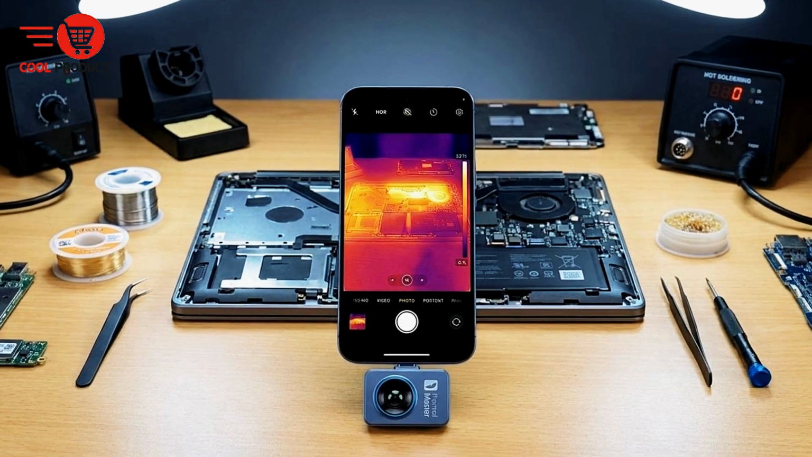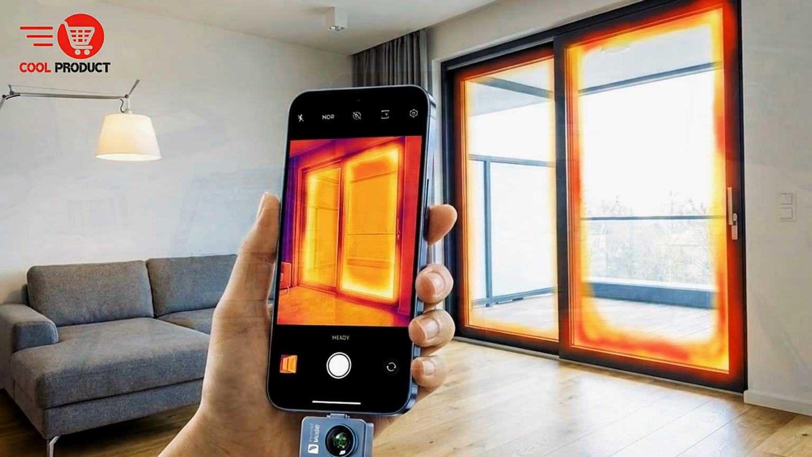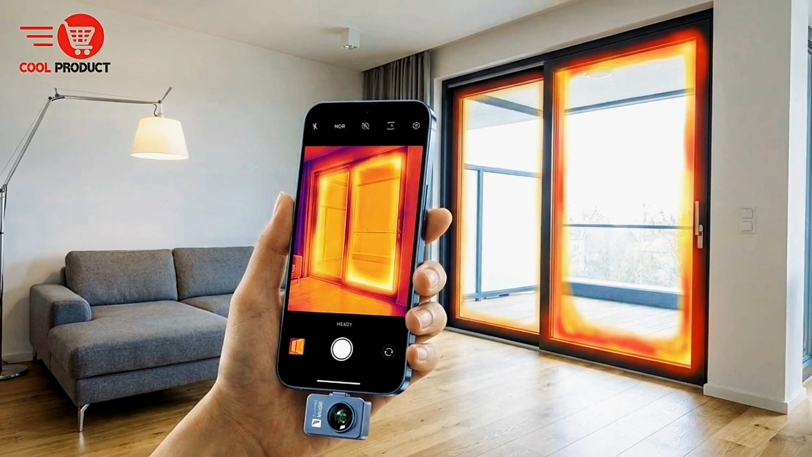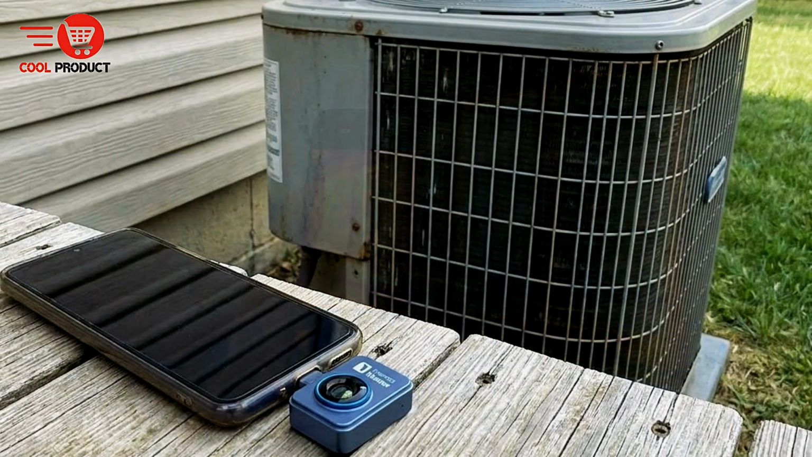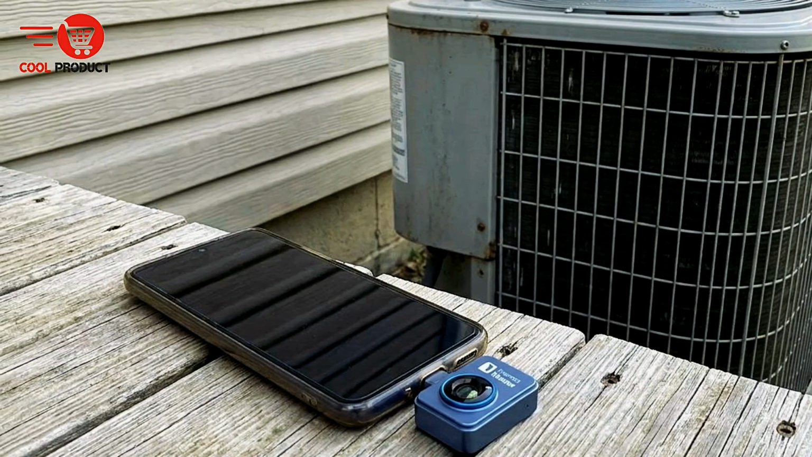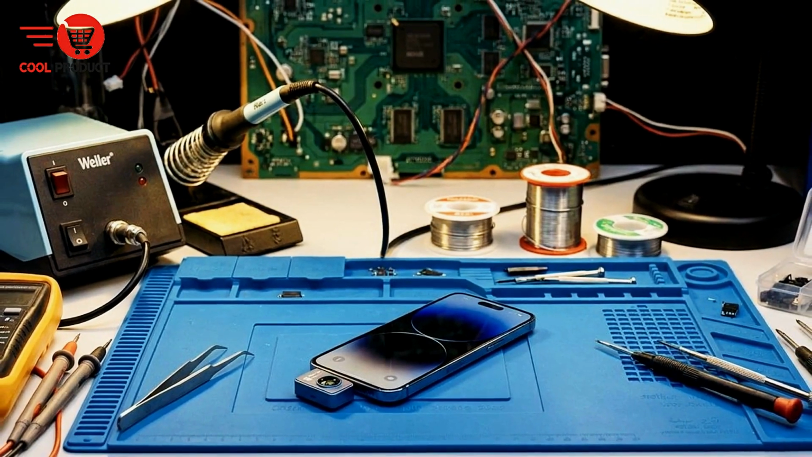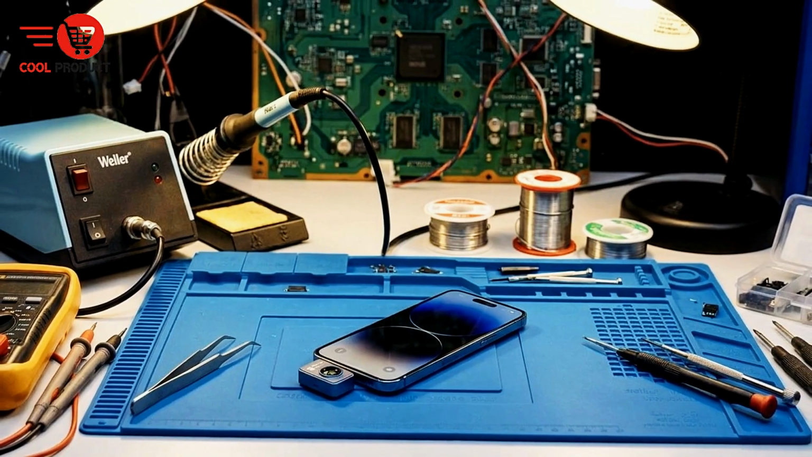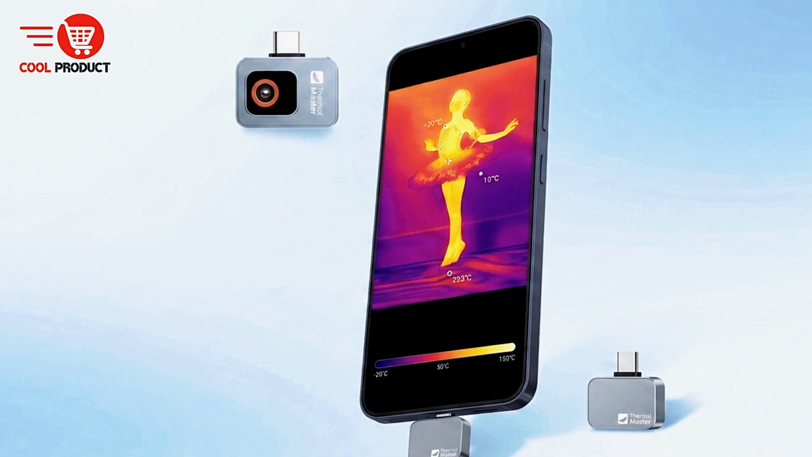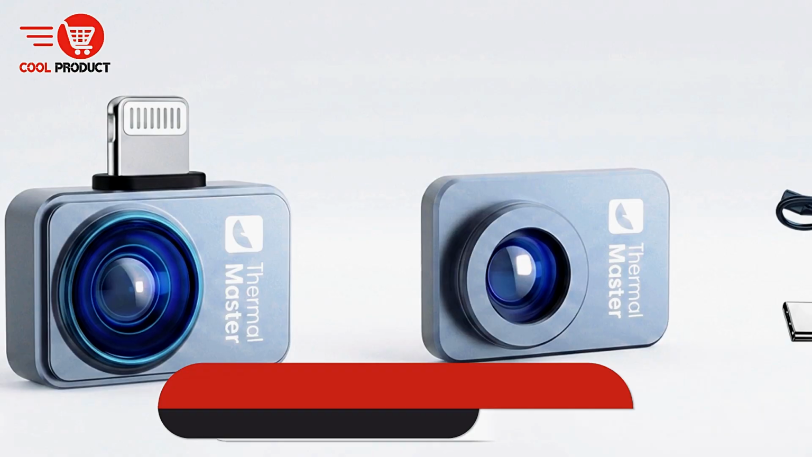With a NETD of 40 millikelvin or less and a smooth 25 Hz frame rate, it produces high contrast and fluid thermal images. This helps you detect faults faster and with greater confidence, especially when scanning moving targets or large areas. Enhanced with IQ Plus Precision Temp and Razor X support, the ThermalMaster P2 Pro delivers sharper visualization and improved detail in complex thermal patterns. The result is a clearer, more defined thermal image that makes professional inspections easier and more accurate.